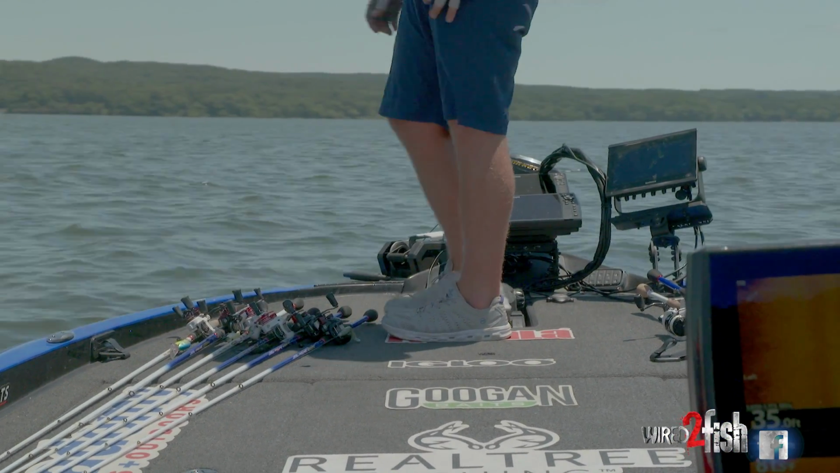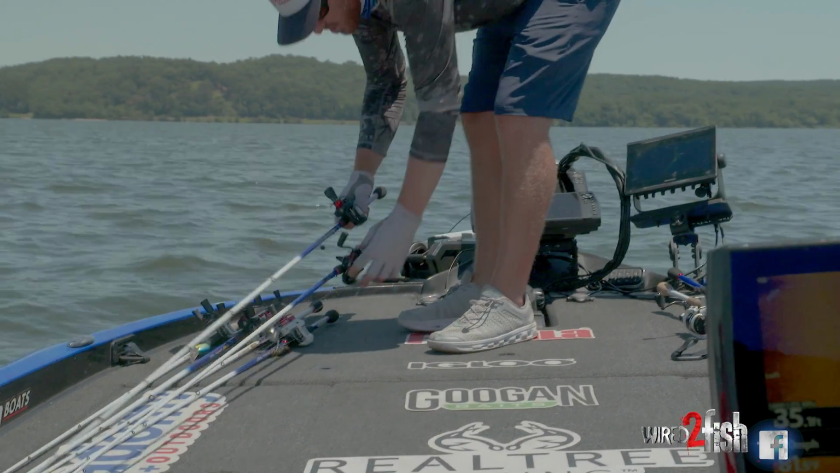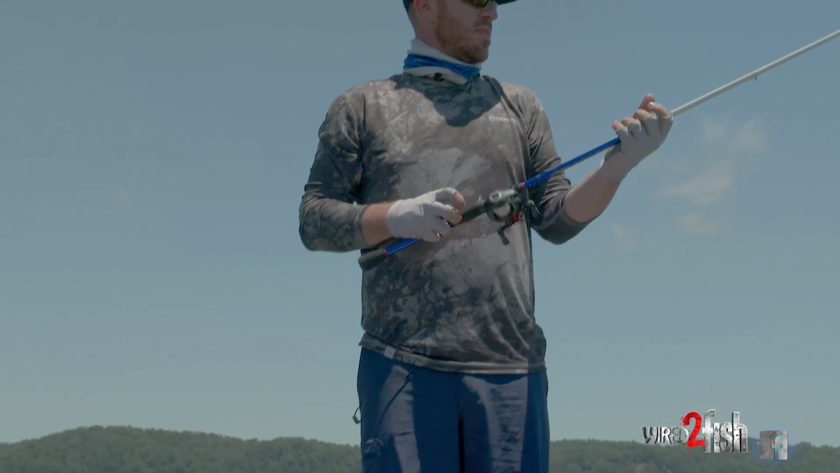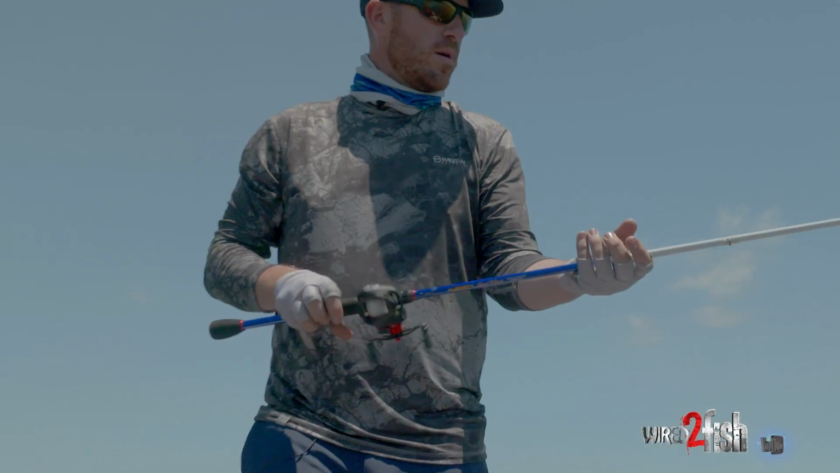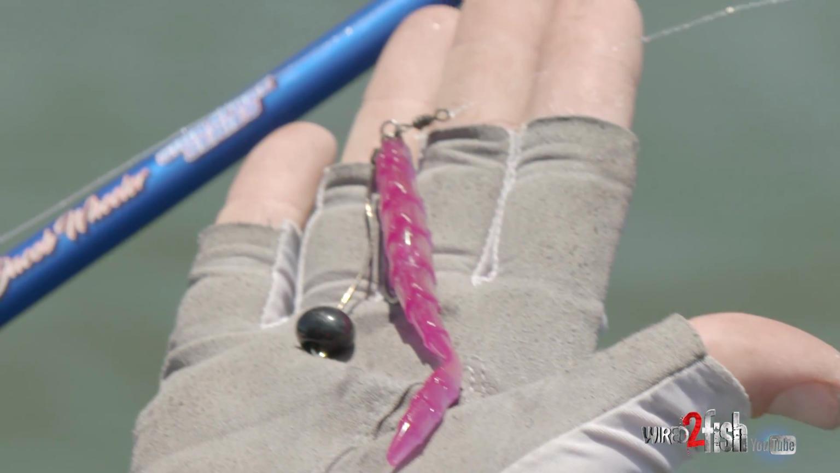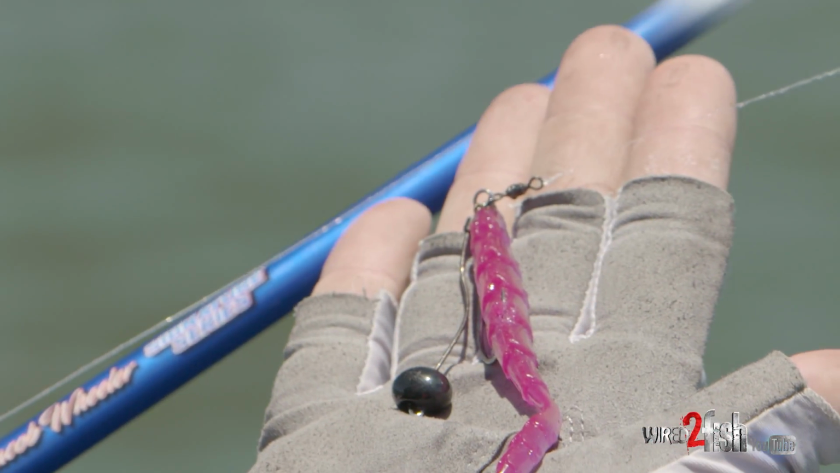Now we gotta figure out how we're gonna catch these suckers. So what we'll do first, let me rig something up. A lot of times what I'll do, especially on a new school of fish, to determine what they are, is I'll go to a finesse application first.